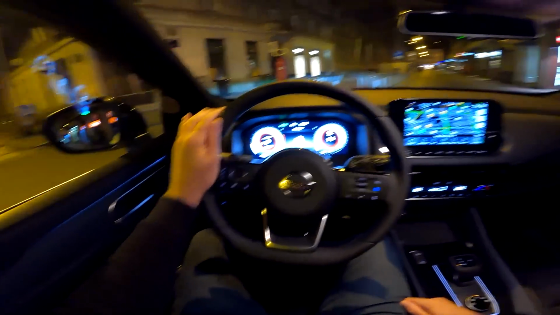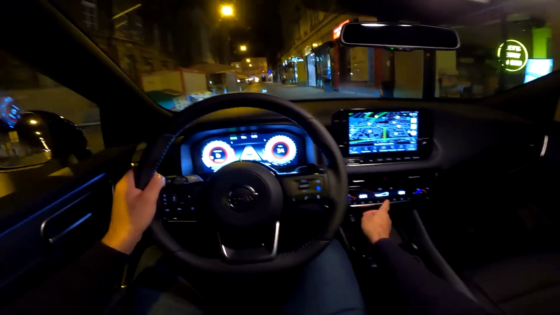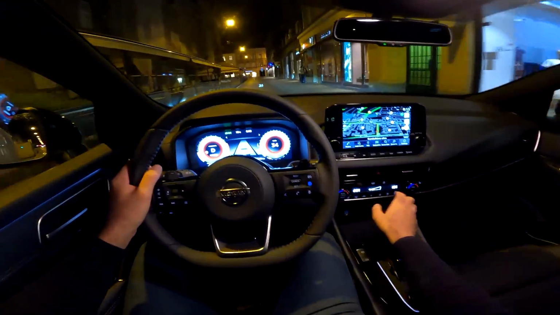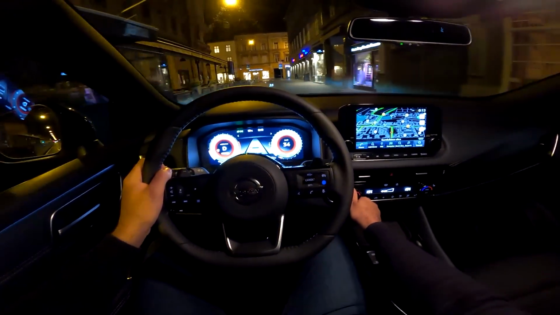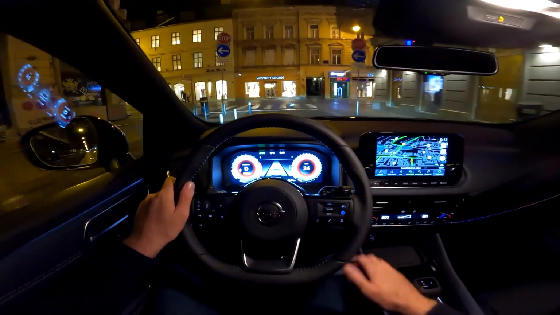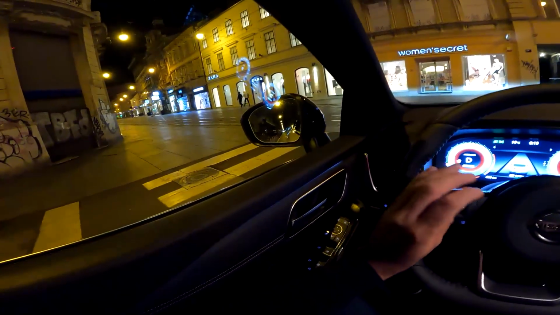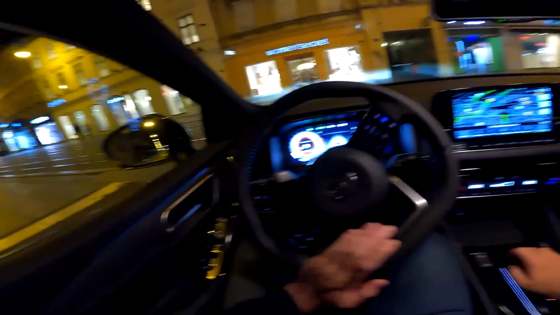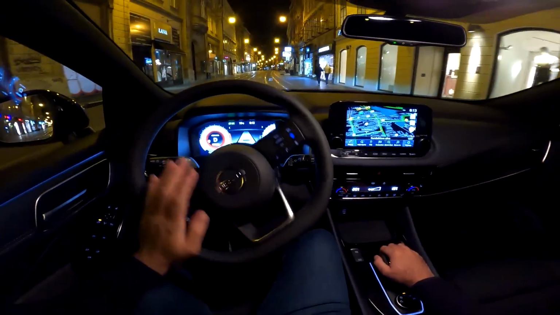In order to change the AC, you just need to press the buttons. So this is to adjust the air blower, and those knobs here are for the volume. Huge thumb up for that. It's a rare sight these days with new cars. Most of the new cars have that on touch, and this is the way to go. It's much easier. Tell me in the comments, would you agree?